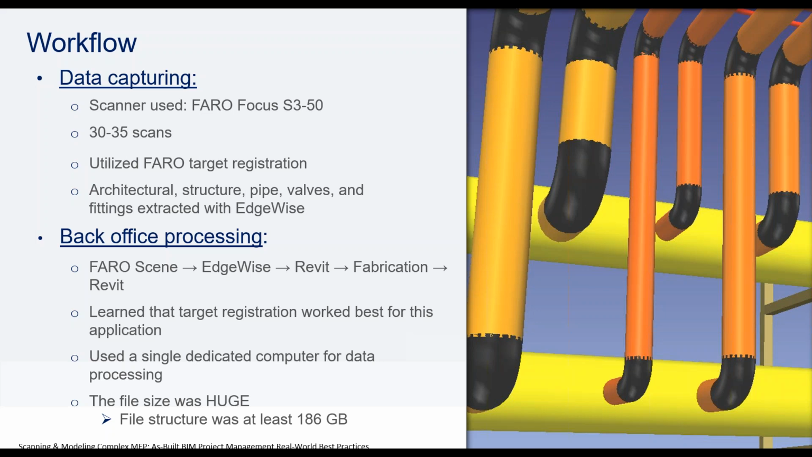Yep. One thing I want to double back on here is the target registration. In the same way that using an as-built modeling tool like Edgewise will enlighten you to all the nasty little details in the real-world facility, and all those slopes and angles that aren't quite what you thought they were.